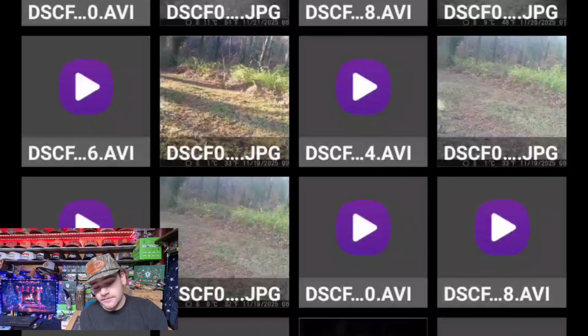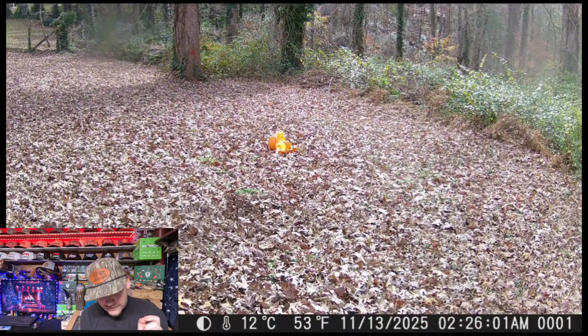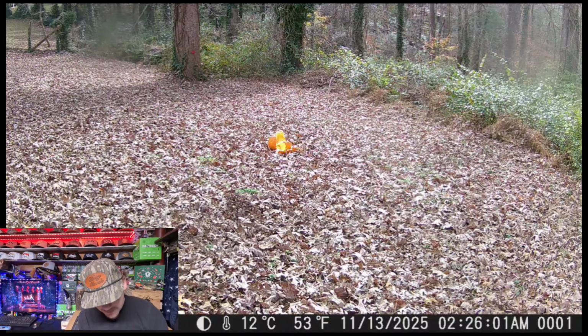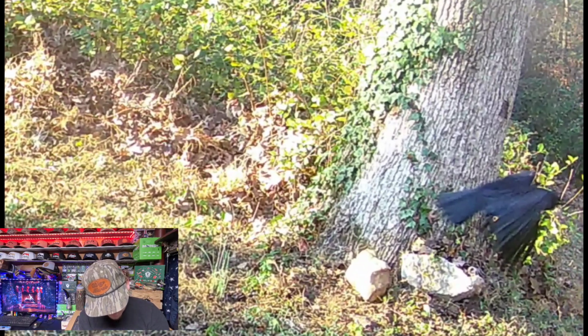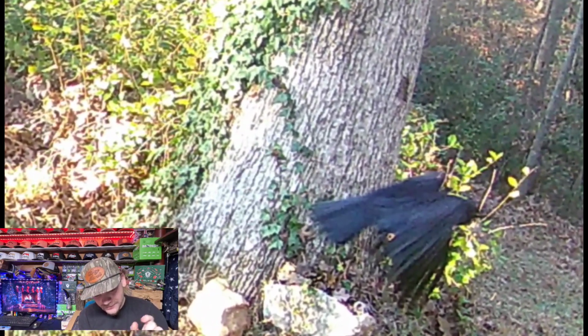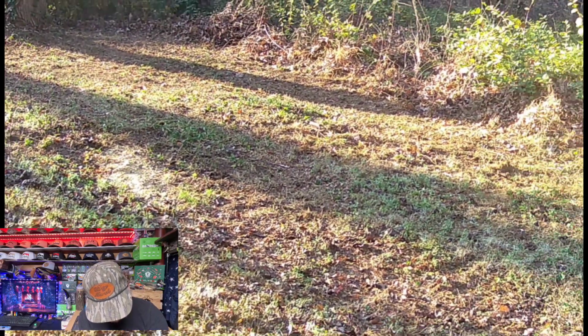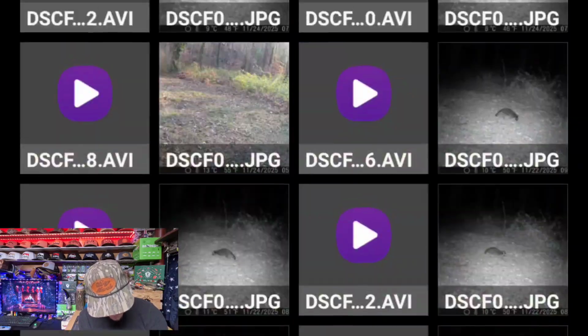Alright, so as y'all can see on the screen, down here is all the pictures. And so now let's go ahead and just look at this one. So this is when I threw down the pumpkin, I'm guessing, and smashed it up. That was 11:13 picture. And it looks like there's a crow right there flying off. That's pretty cool looking. As y'all can see, I don't see the hawk. I don't know if this was around the time the hawk was there.